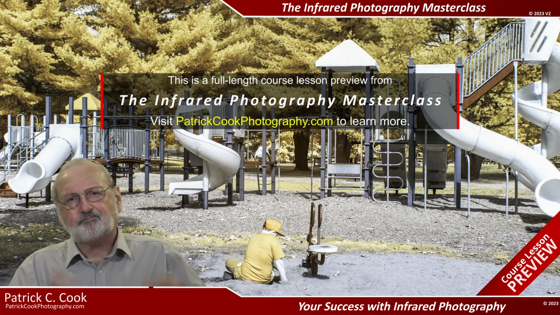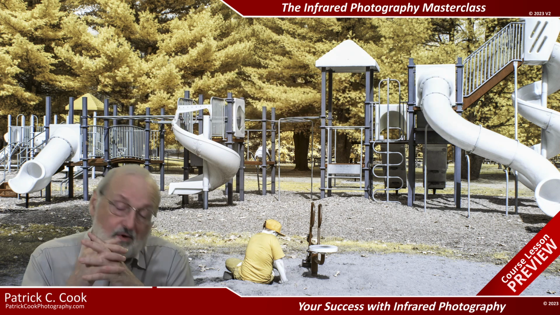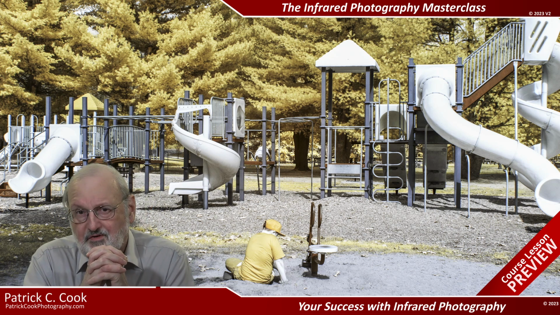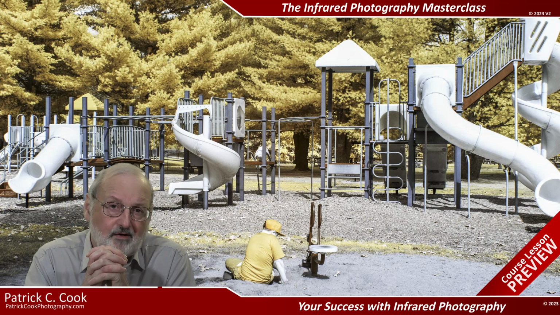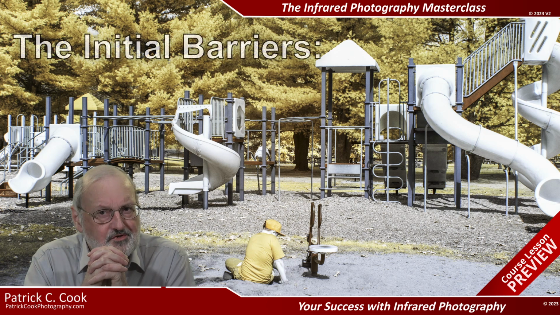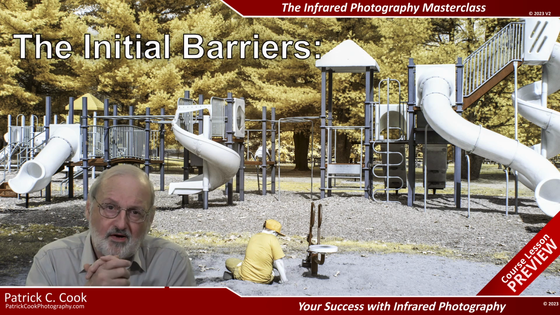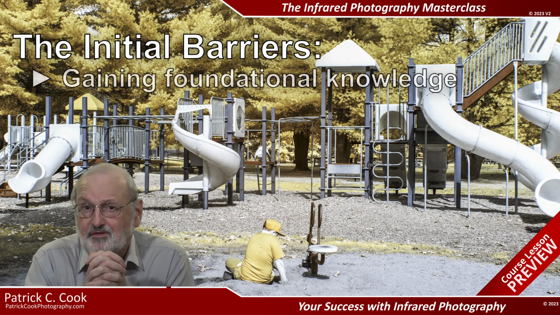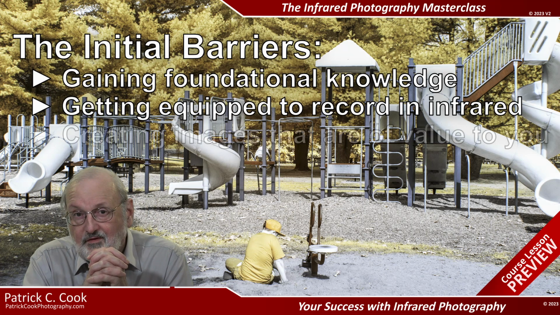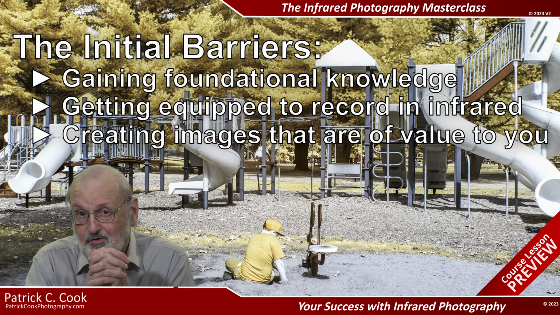So, how deeply should you learn infrared photography? Well, the short answer is to the extent that you are realizing benefits for you at any particular stage of your own photographic journey. The challenge is to break through the initial barriers to entry, which can be summarized as gaining foundational knowledge, getting equipped to record in the infrared spectrum, and actually taking infrared images that are of value to you.